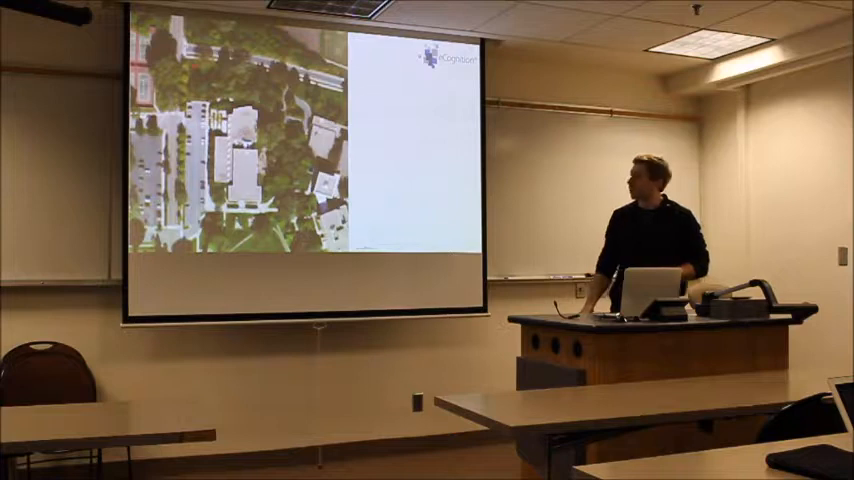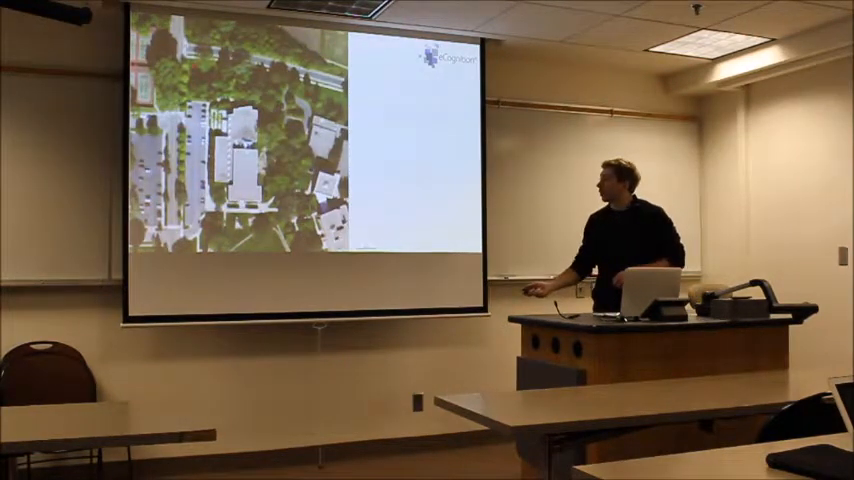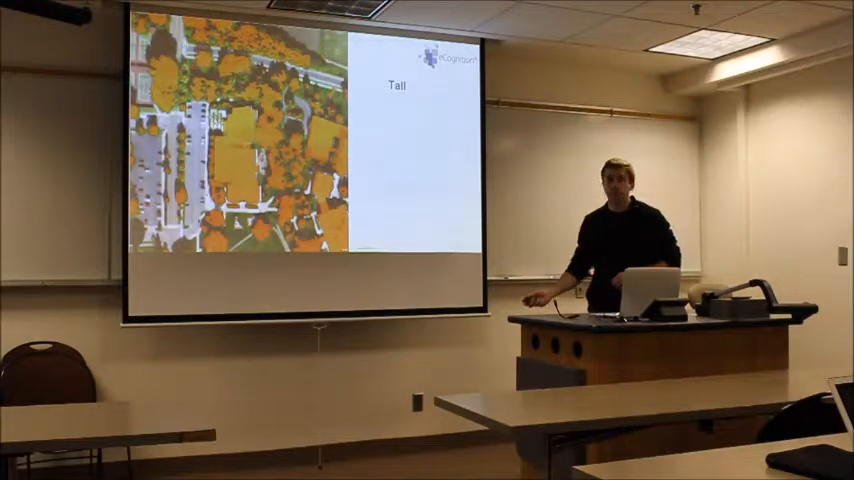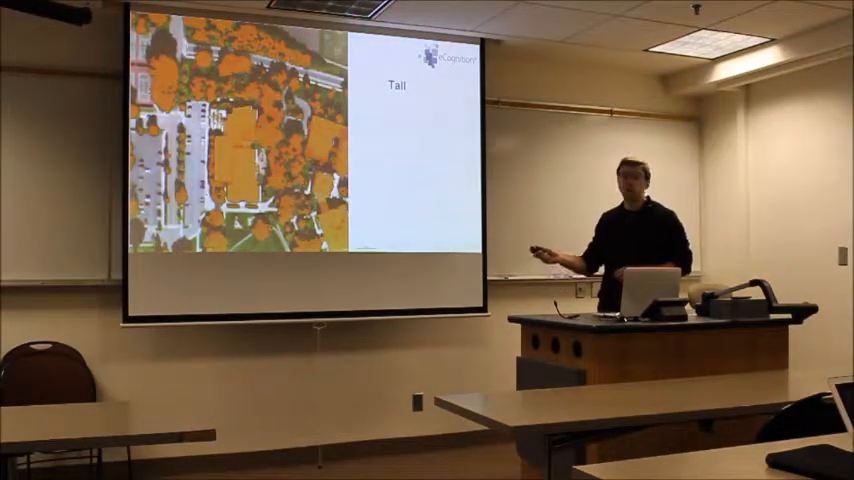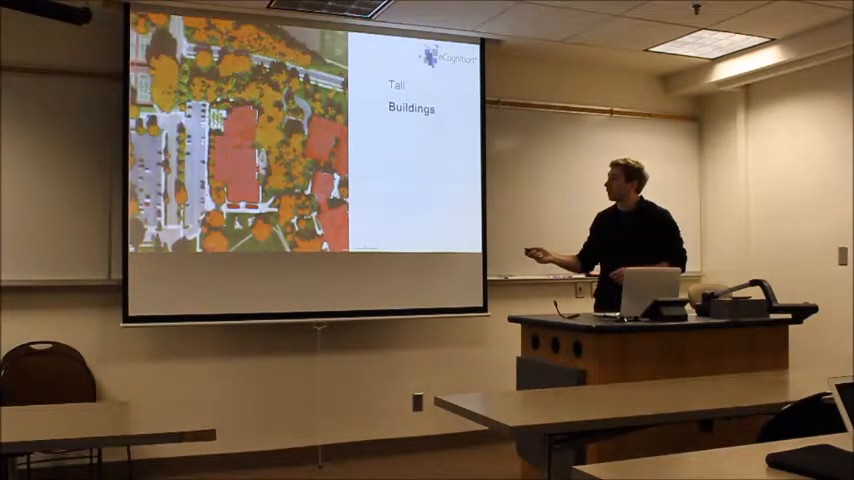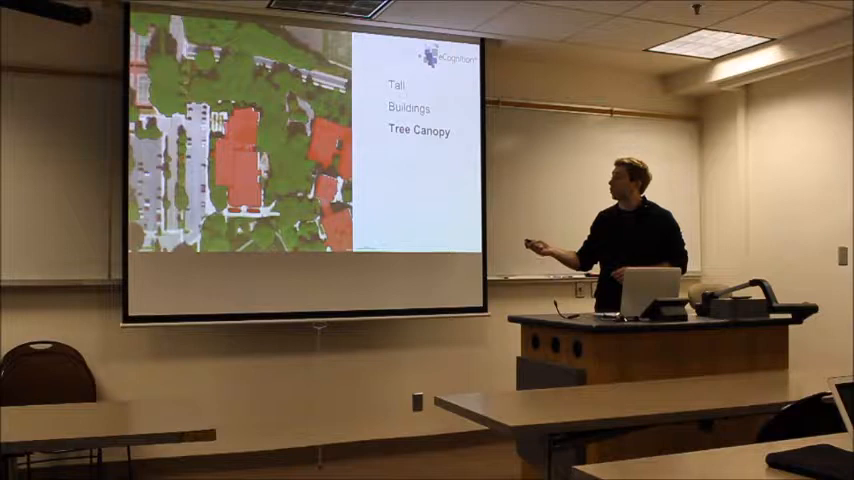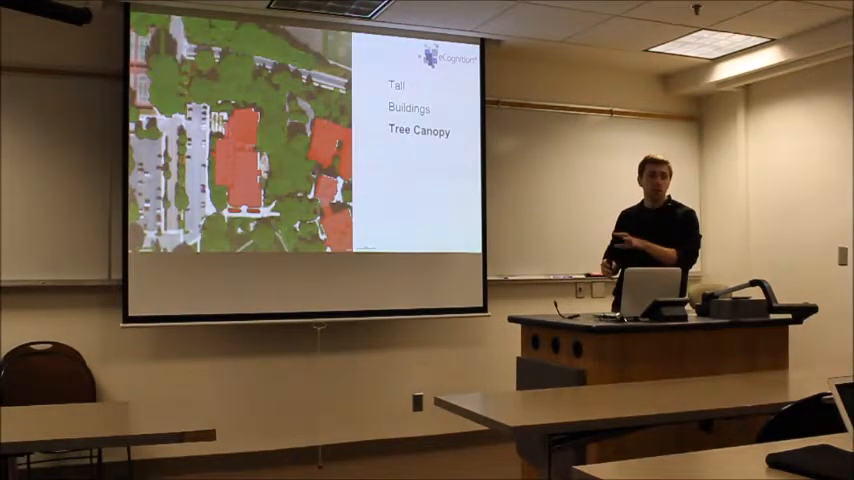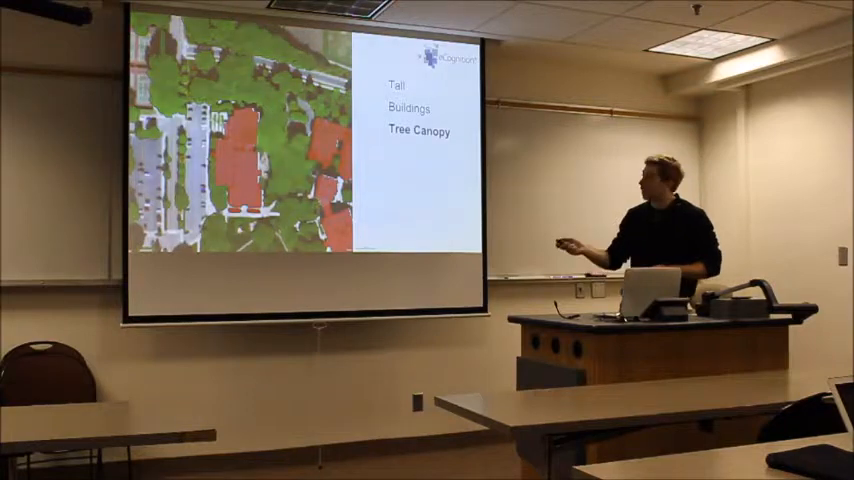So this is what the NAIP imagery looks like, 1 meter resolution. First step is to classify everything that's tall in the landscape. Everything there in orange is from the LiDAR data. Next up, we pull out the buildings. Things left over are tree canopy. So now we've classified buildings and tree canopy. There's still a bunch of pixels that are unclassified.